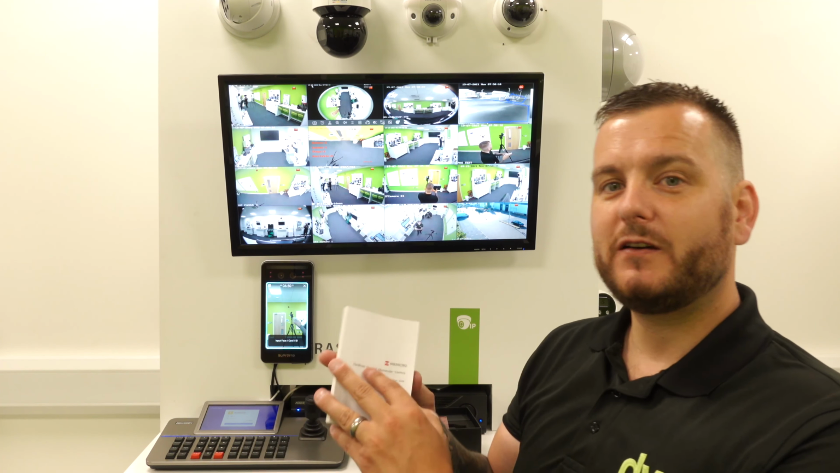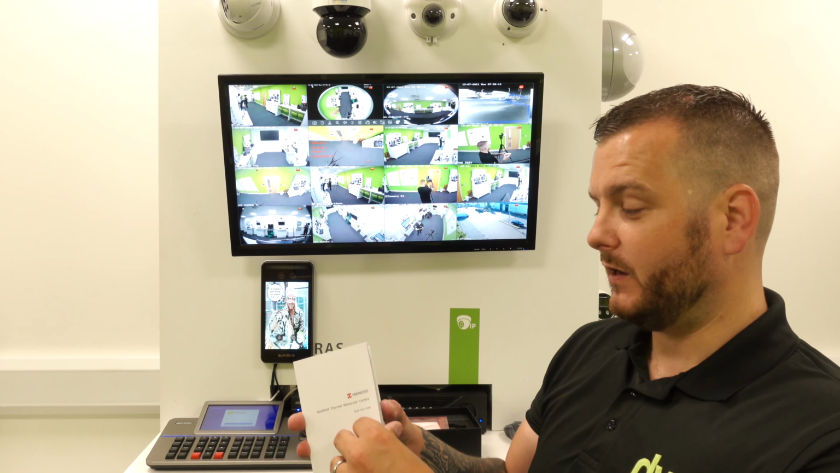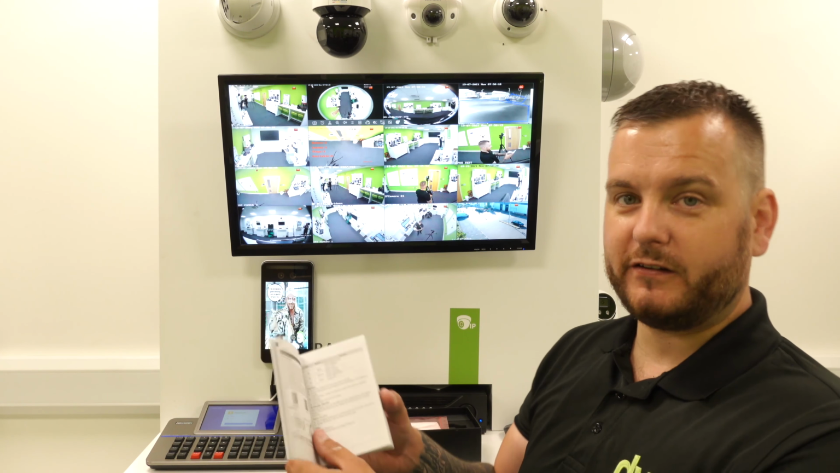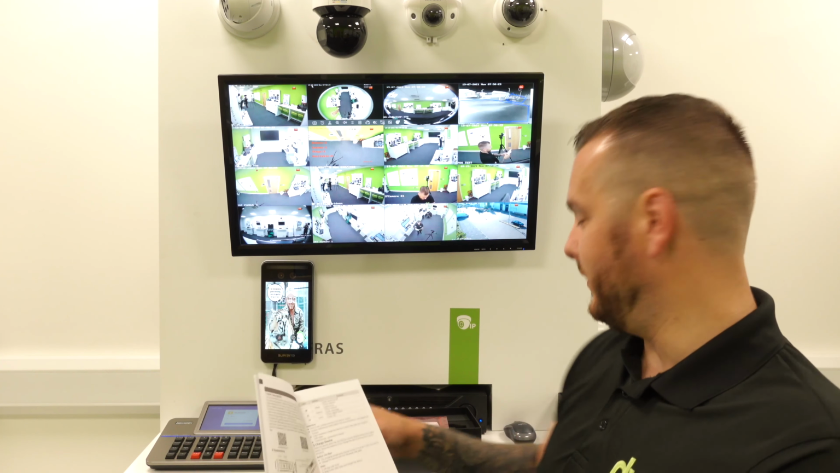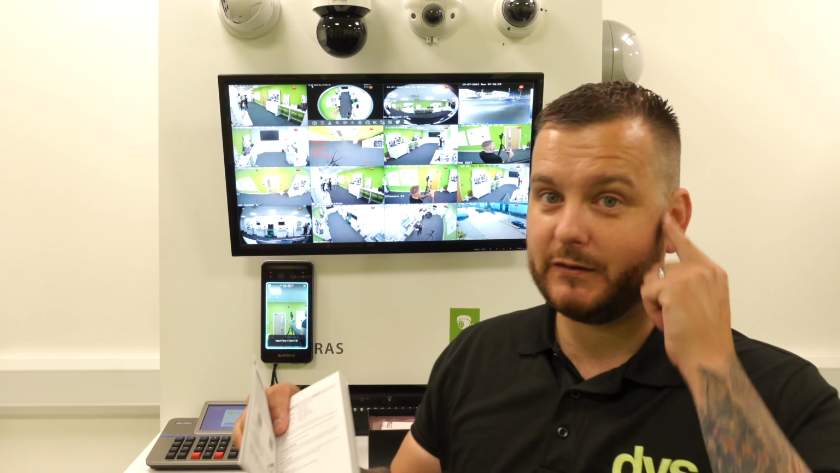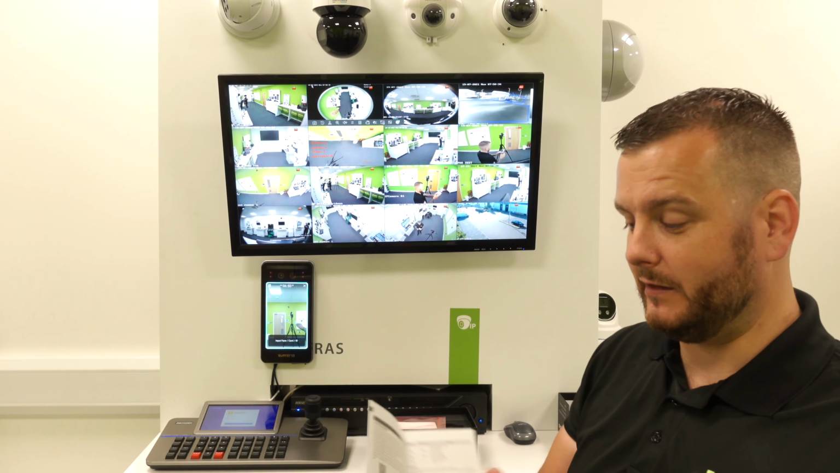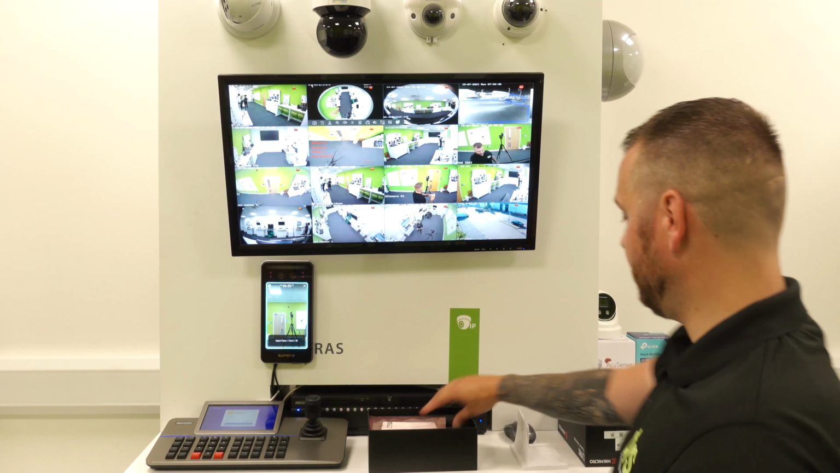There is an app for this as well, so if you have an Android or iOS, well, you're going to have one of the two as a smartphone, scan the QR codes there depending on the application, and that downloads the Hikvision app, which allows you then to interact with the cameras via hotspot, creates a hotspot between the two and gives you the functionality, setup, etc. Allows you to take the pictures into the phone and then share them wherever needed. So app download via that, and then the full user instructions.